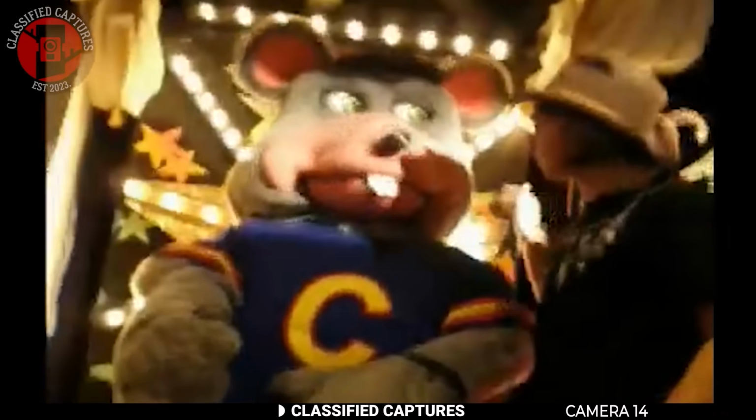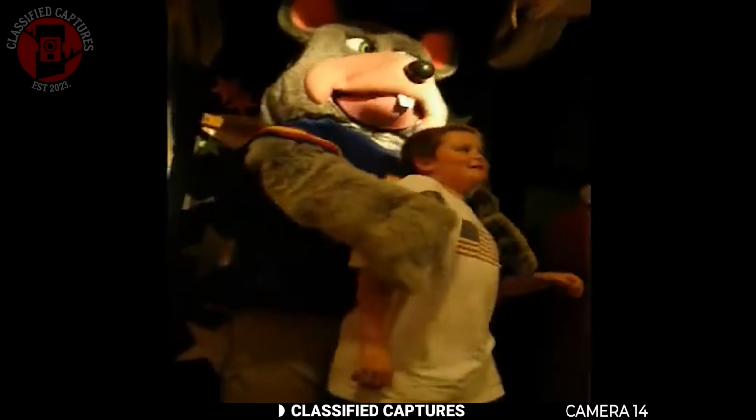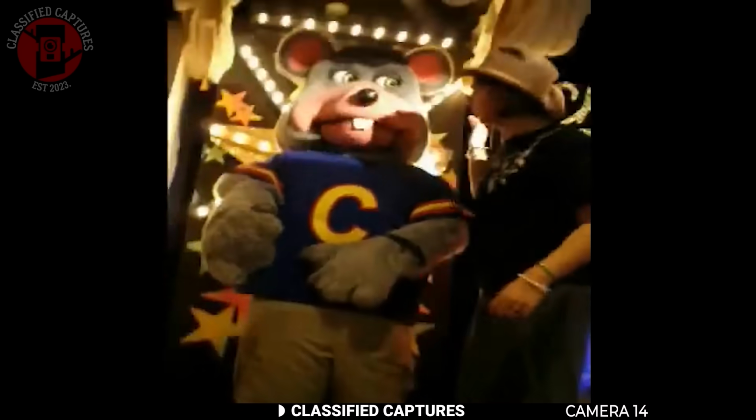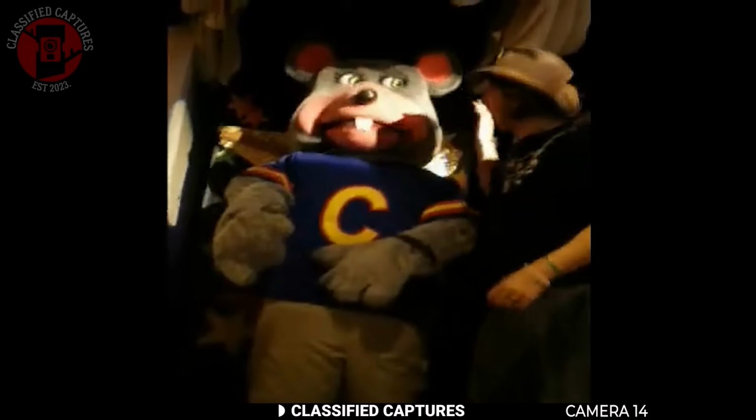A worker comes over to scold the robot, probably trying to break up the awkward scene, but just as he's doing that, the robot mouse turns its head toward him. Now remember, this is a robot that's supposed to follow pre-programmed motions. It shouldn't be reacting to people like that. And the way it turned looked deliberate.